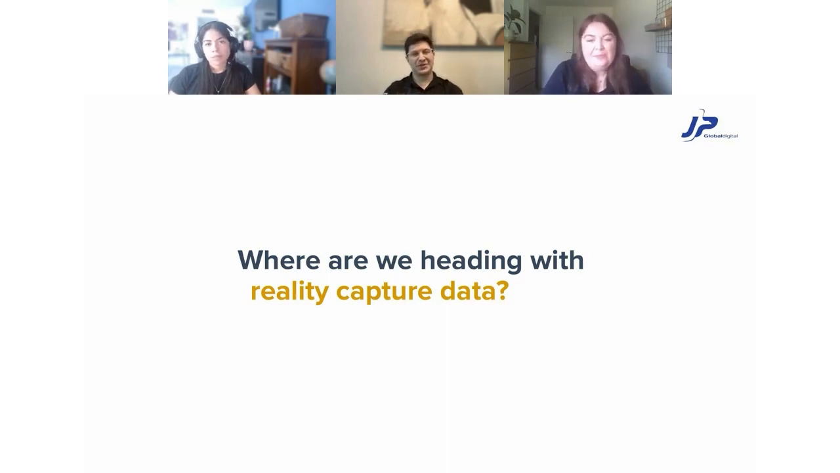So yeah, the first information we wanted to give you is this question that is commonly asked in the industry, that is, where are we heading with reality capture data? For us, reality capture data is all the information that can capture the reality, not only terrestrial laser scanners, but also SLAM, drones, cameras, videos, satellites, anything that can capture the reality is reality capture information.